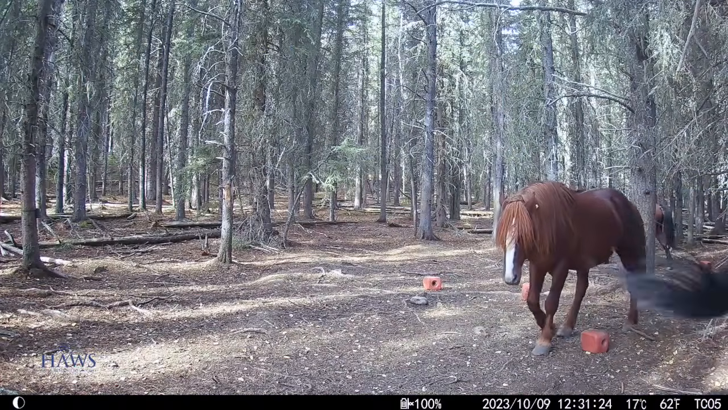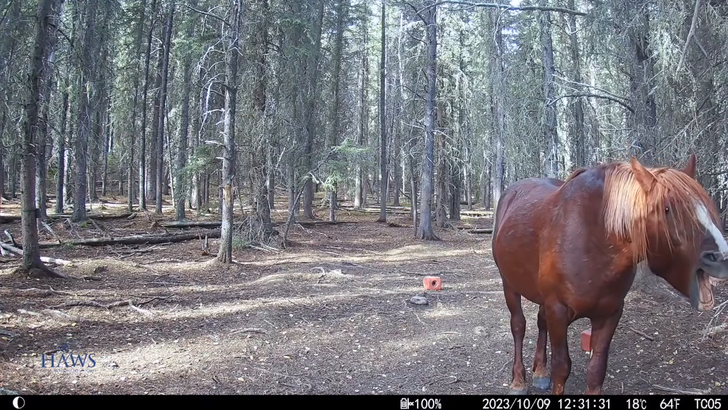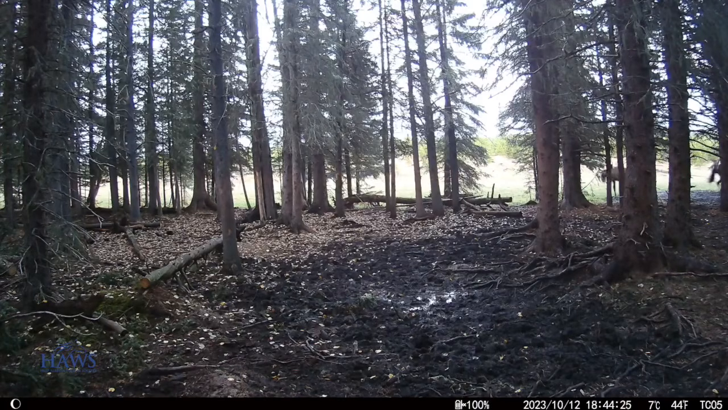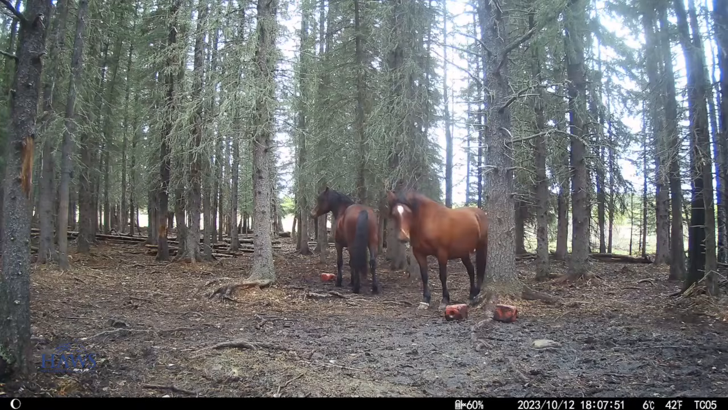There's Vincent and Orion back, and they've got another stallion with them back there. Now, these two are running from something. Don't know what it is that's got them excited.